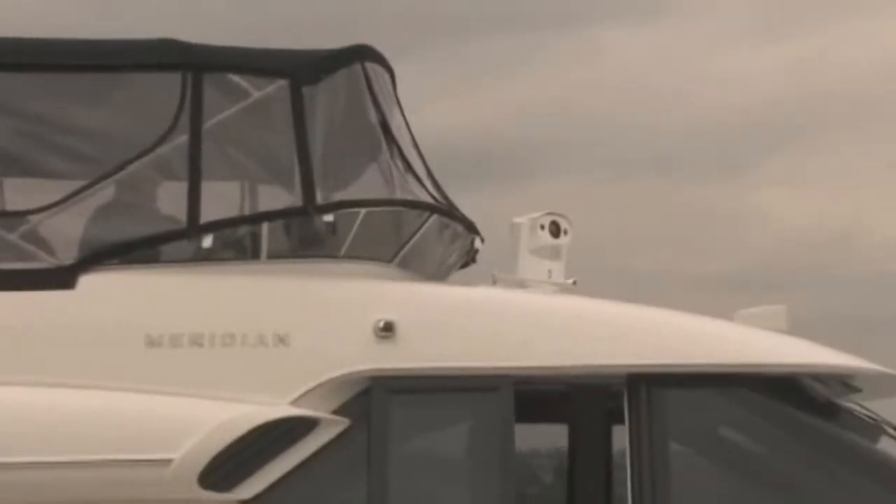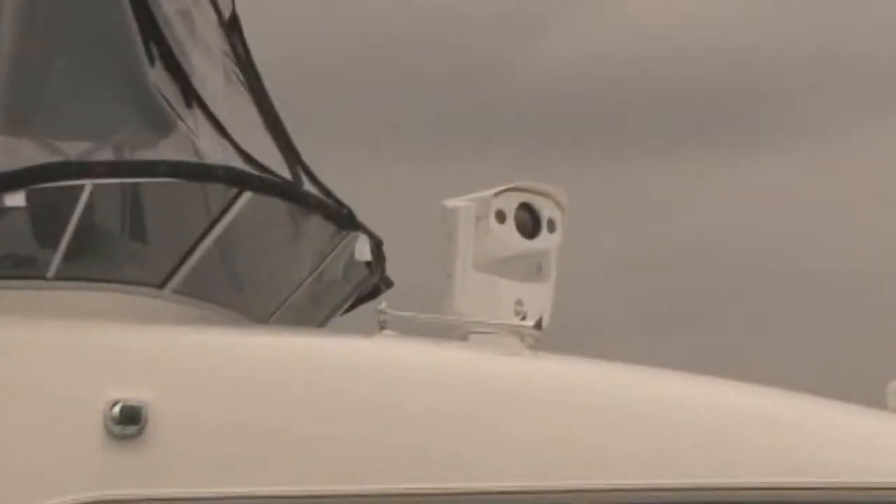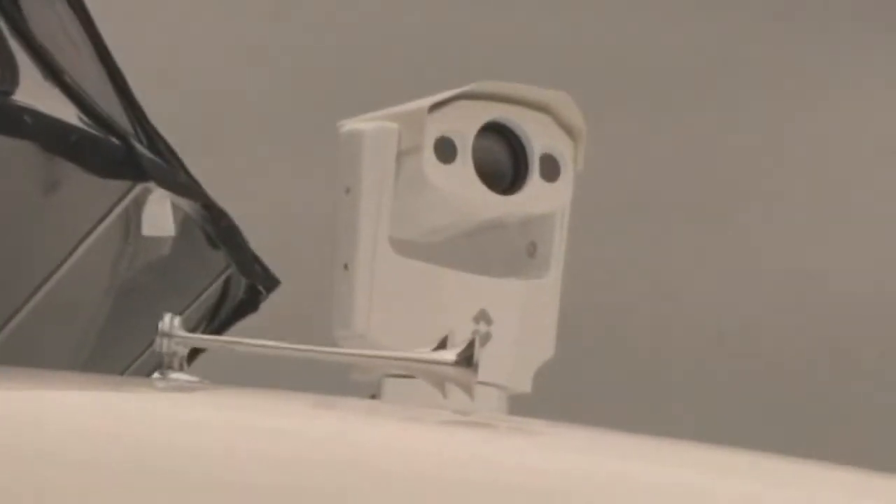Voyager 2 is a powerful multi-sensor mid-range thermal night vision system. It features two thermal imaging cameras and one daylight low-light camera.